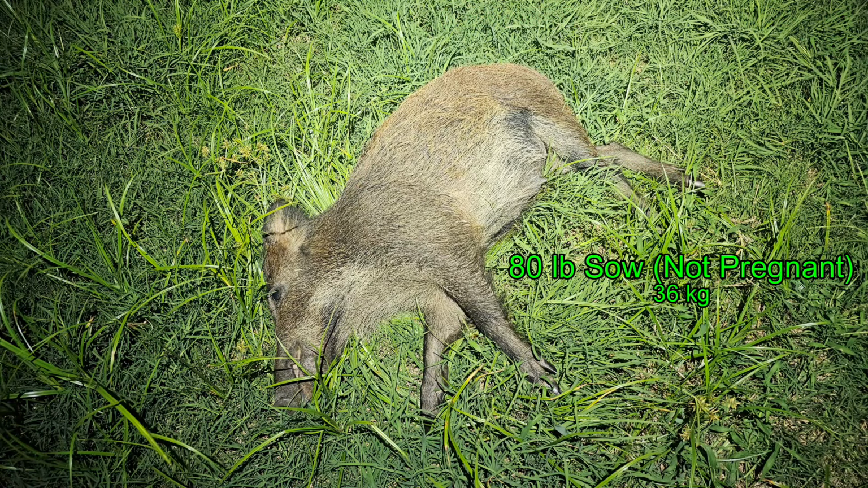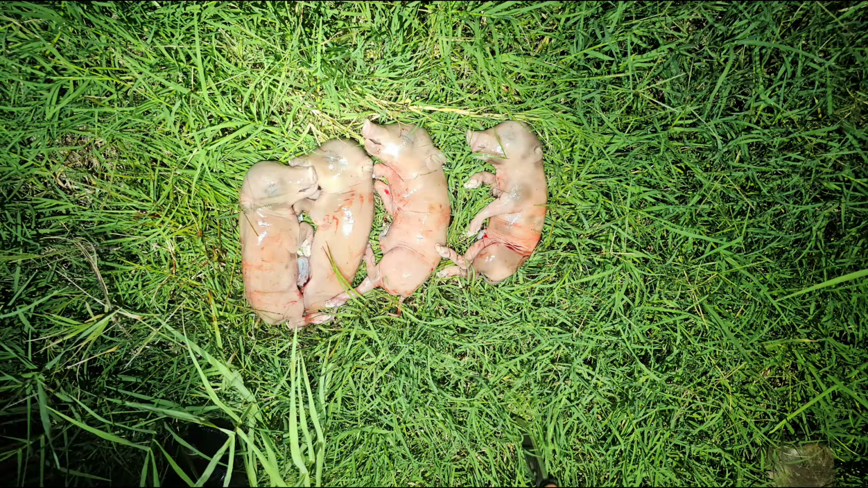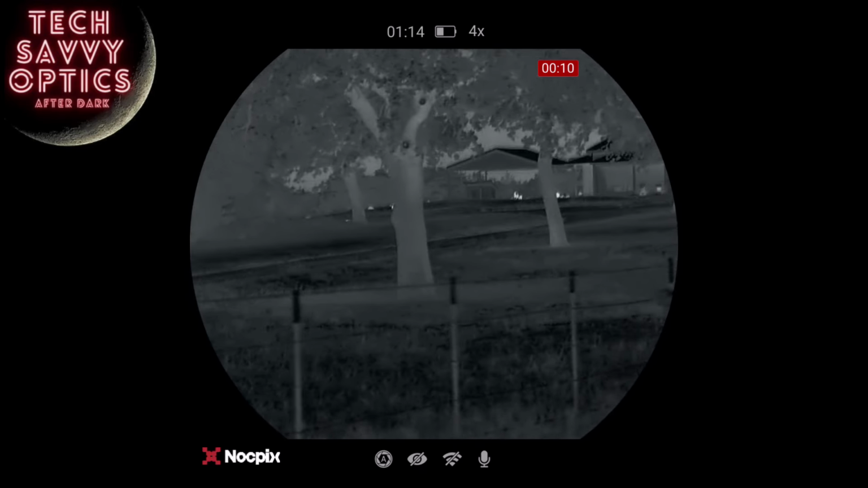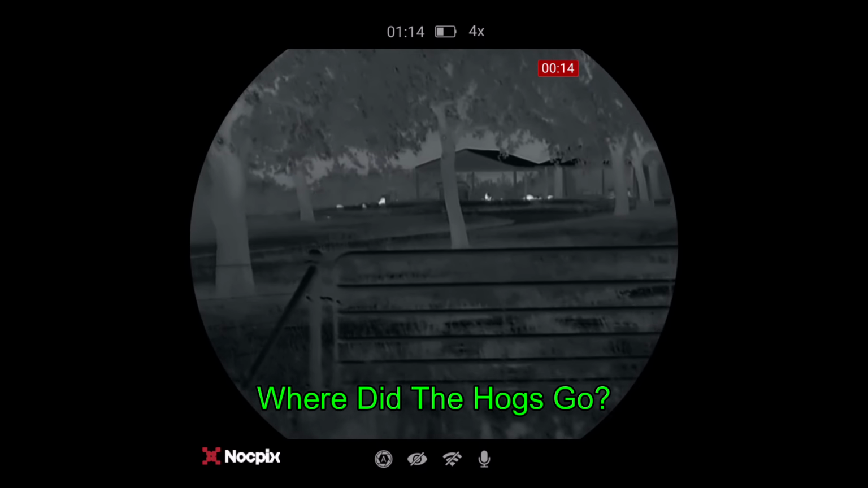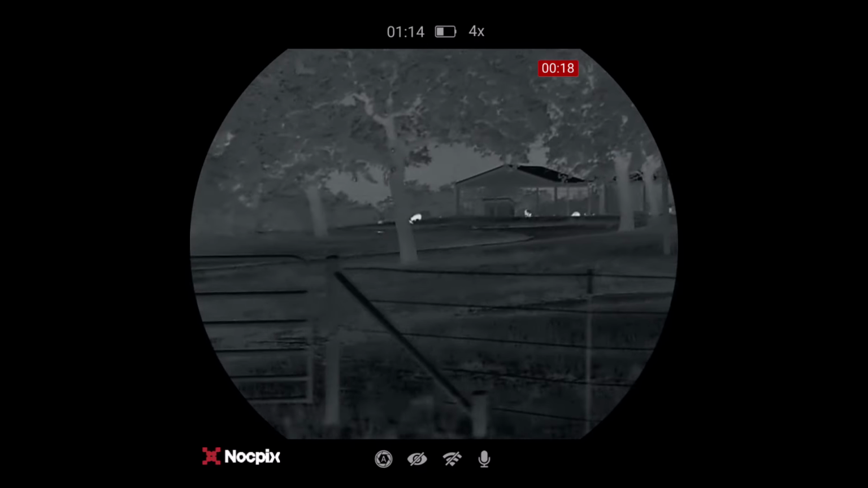Ben's opener was an 80-pound sow that was not pregnant. My opener disappeared on us. And the running hog turned out to be a 120-pound sow that we both shot, and it was pregnant with 4 on board. It's a new scan point right by that rock pile. So they ran as far as across the road.